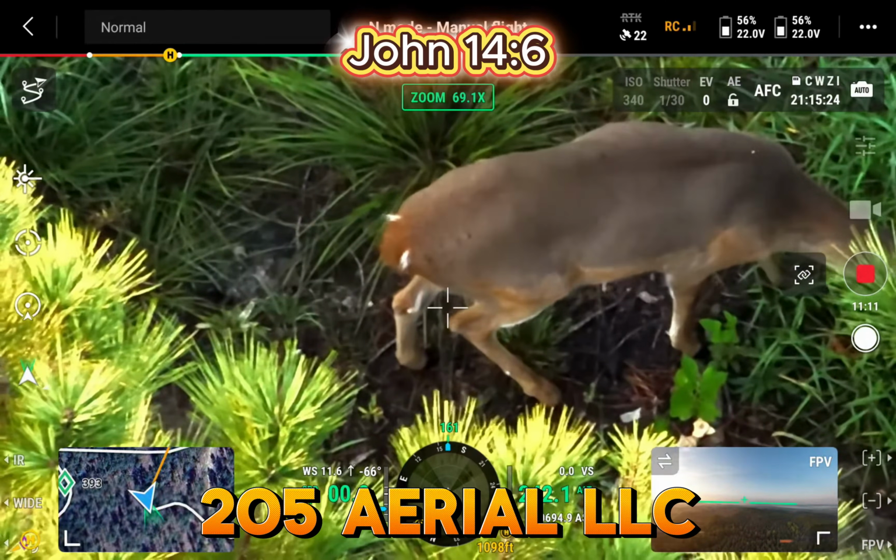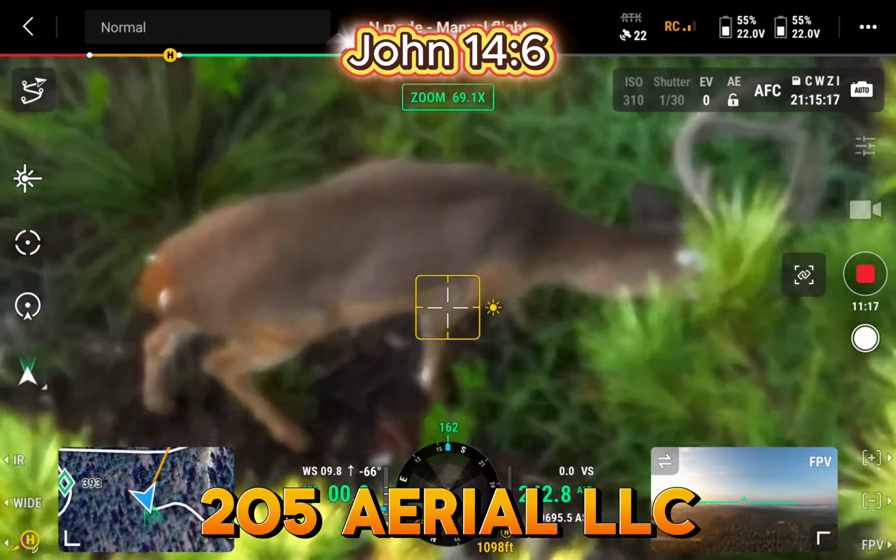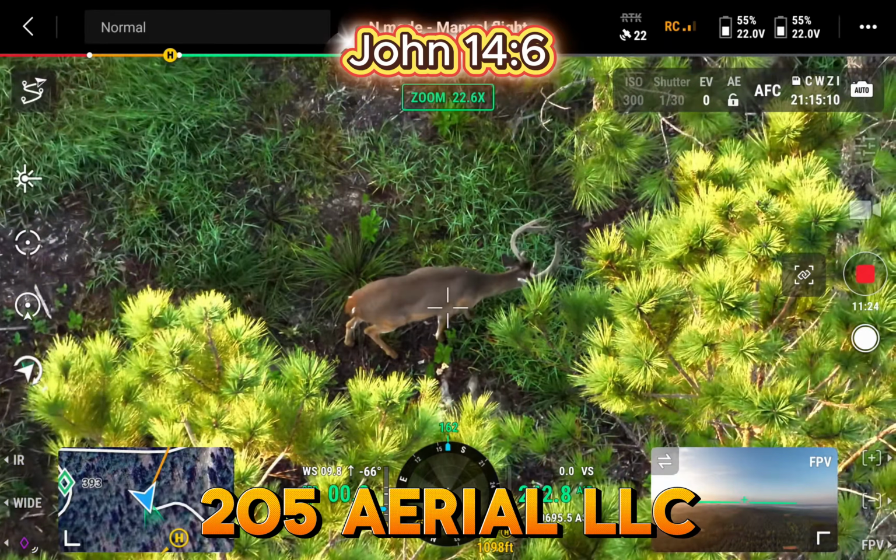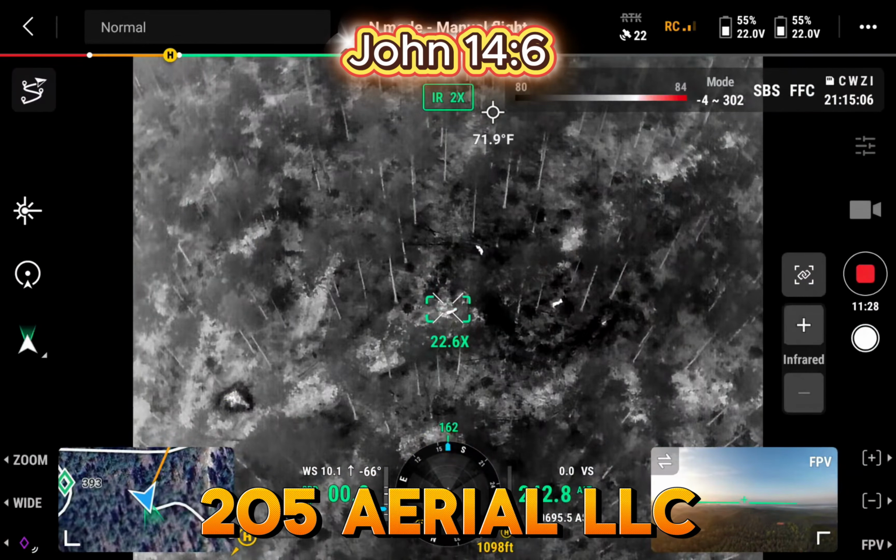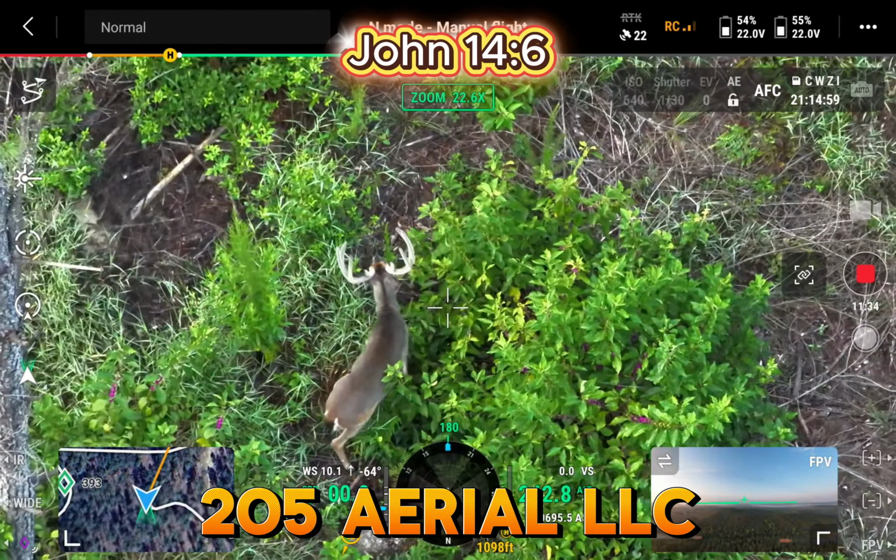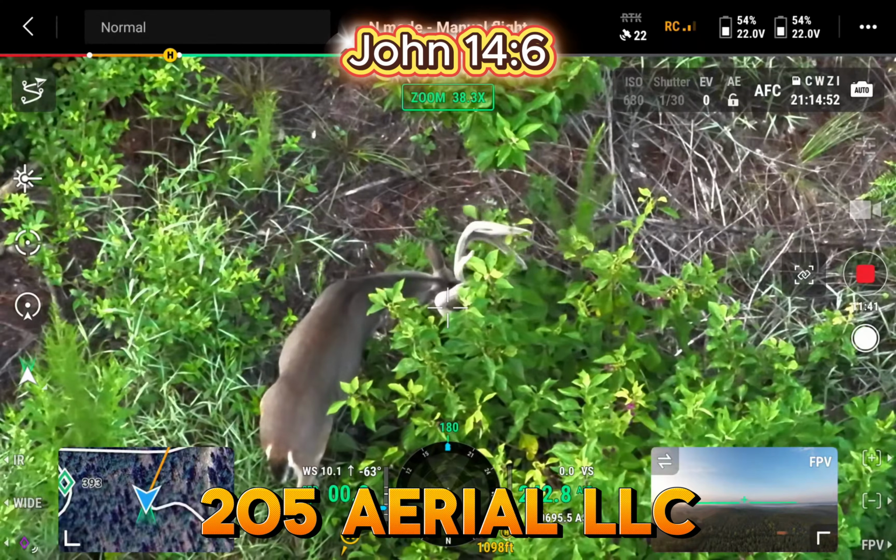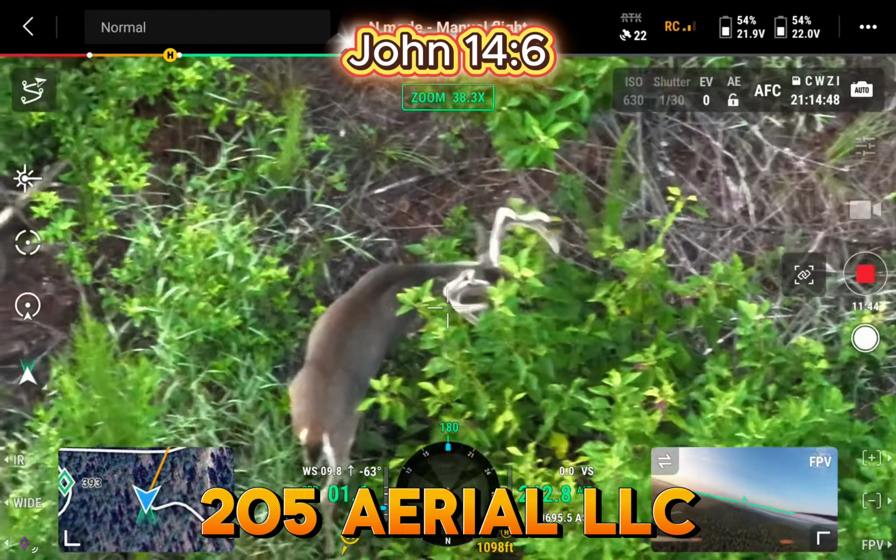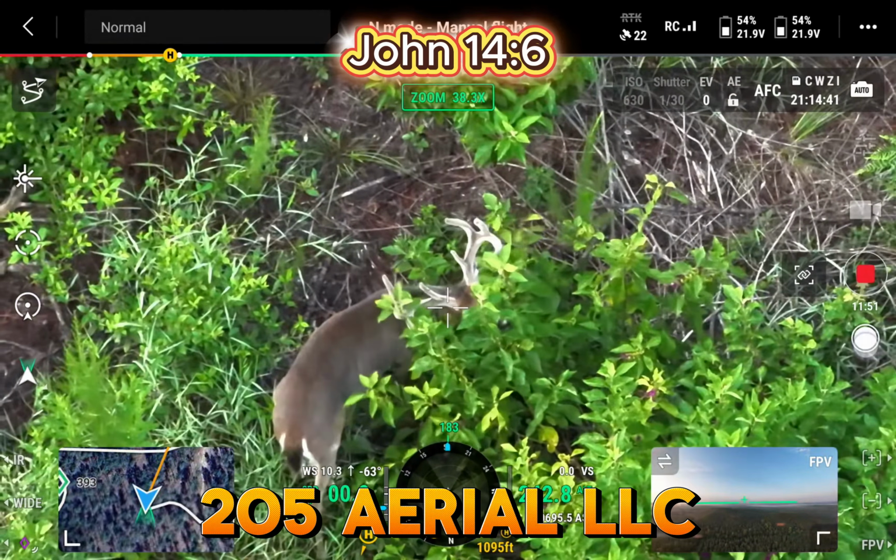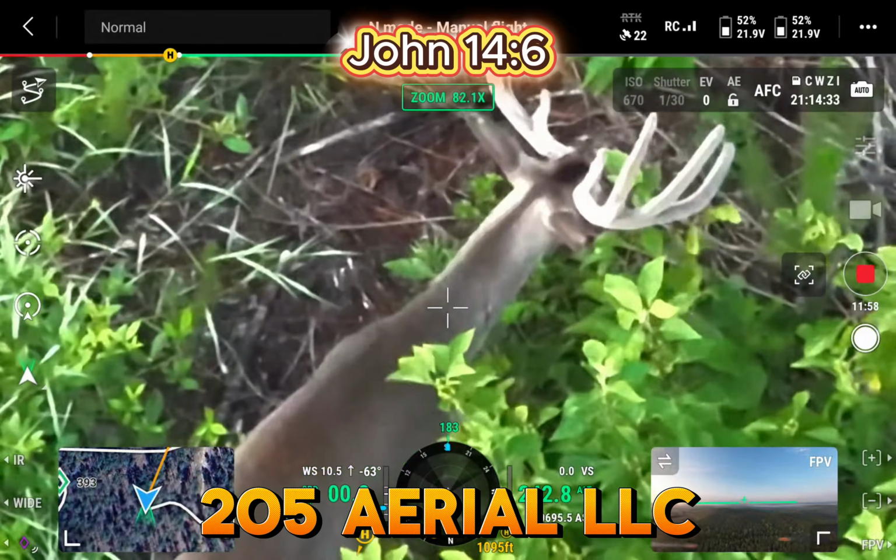There we go. My goodness, that's a nice deer.